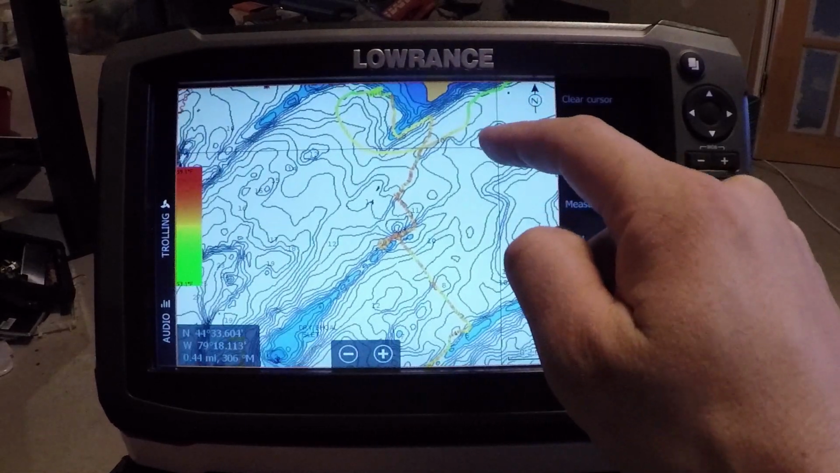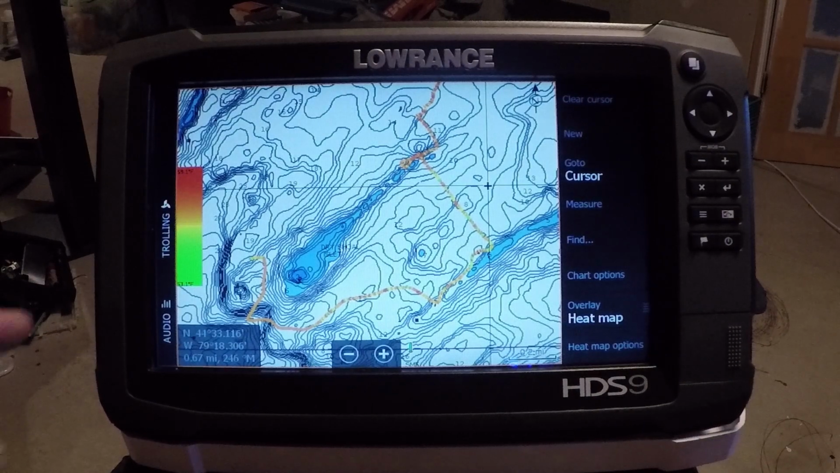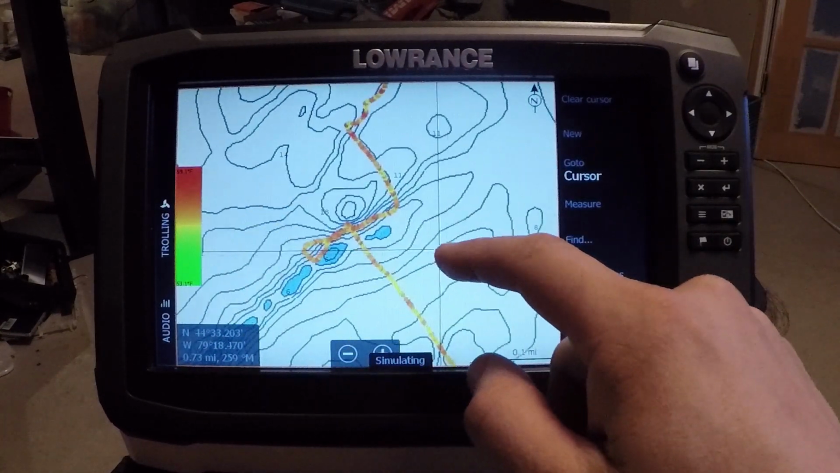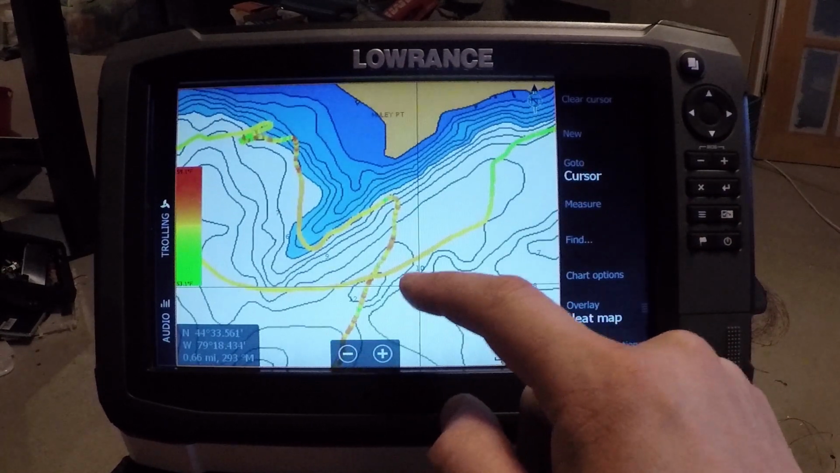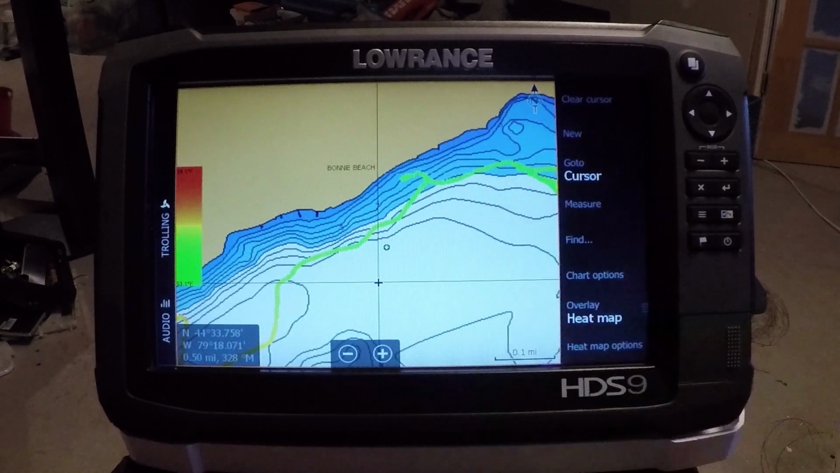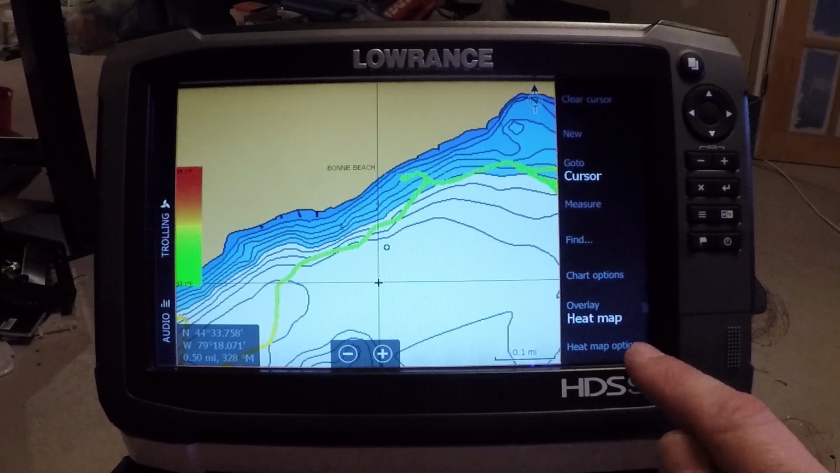As we come out into the deeper water, that's where we're starting to see the higher temperatures. So if I zoom in on this here, you'll be able to see reds and oranges. And then as we come up into the shallows, turns green. Okay, so that is the colder water, again, based on this scale here. Now, you do have some options down here.